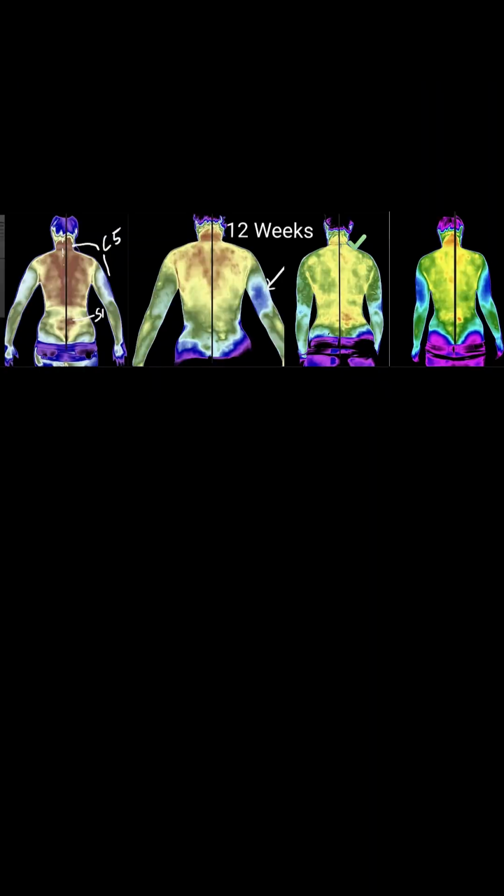And we can show them a progression of what their results look like at that point. And I'll show you a couple of those in a minute here. You can see from this 12-week progression how the areas of inflammation have subsided in the spinal areas. Both the patient and doctor can see changes over time over the course of treatment.